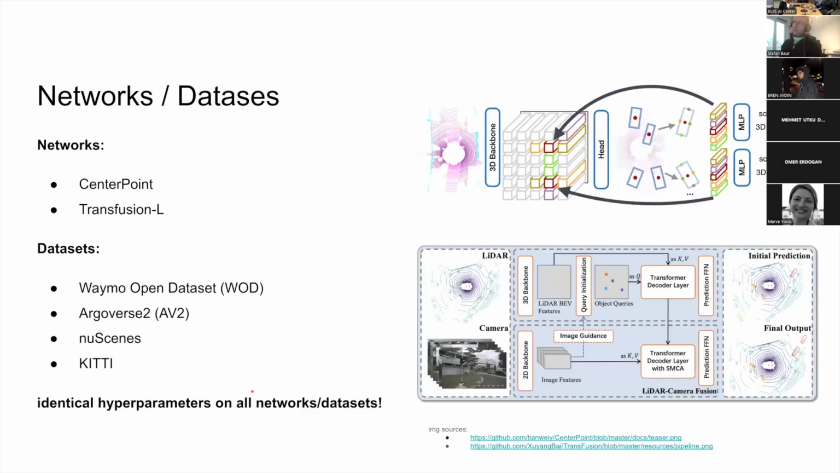So here we did not train on all of these jointly. Basically, we trained CenterPoint on this dataset, and then we did the same experiment with CenterPoint on Argoverse. So we did not mix these datasets here either. I see. But my question is, why did it work? Because you still have some parameters, right? Why did it not complain about the differences between datasets?